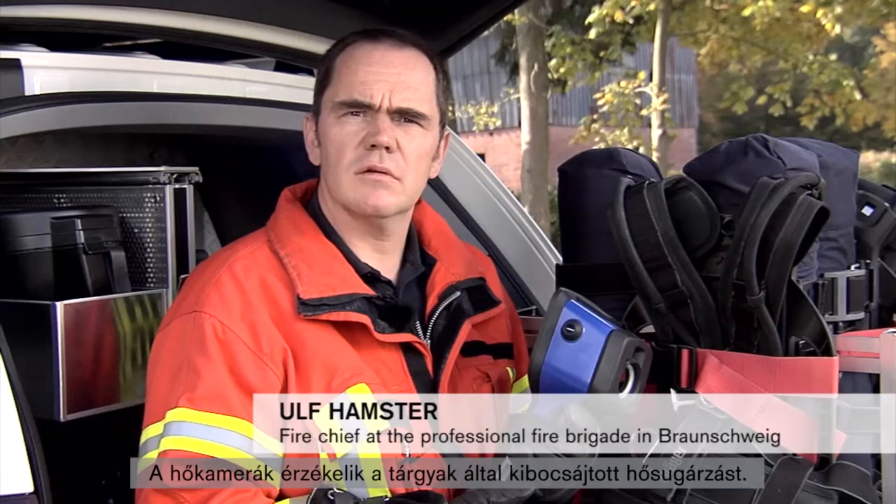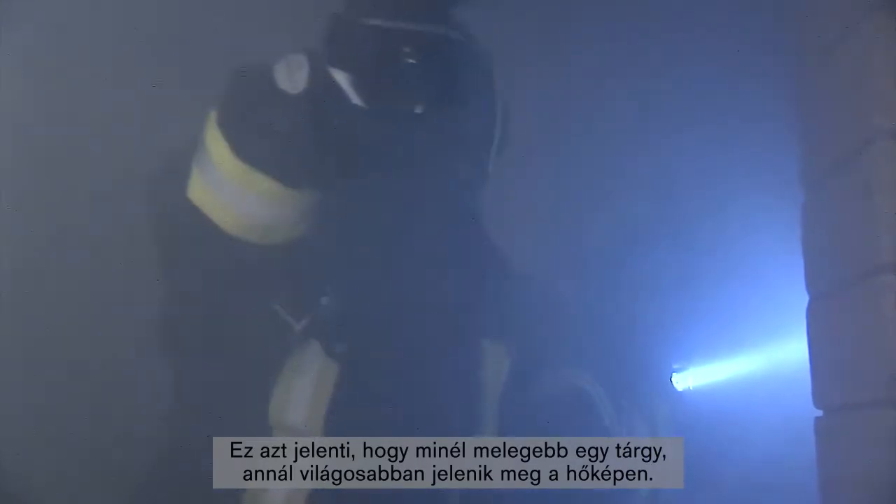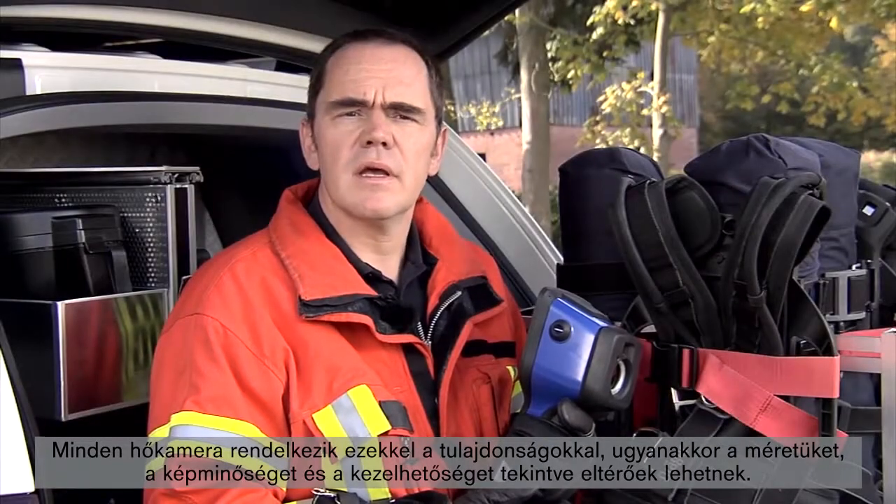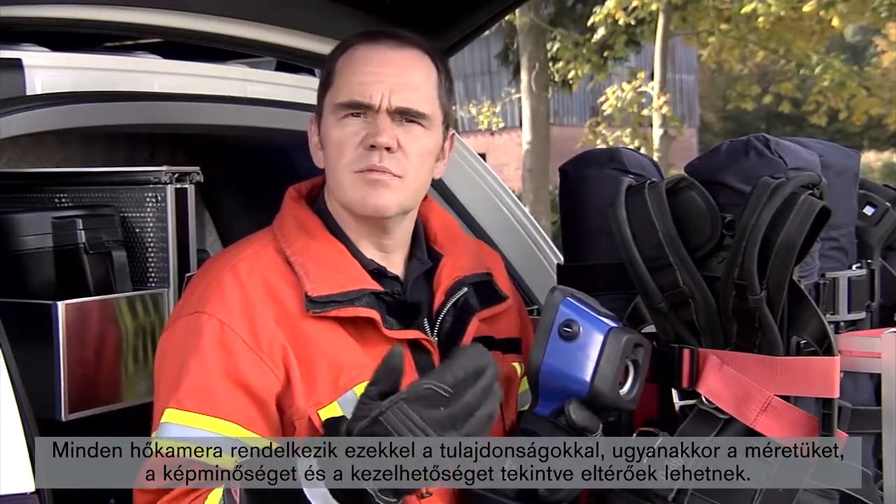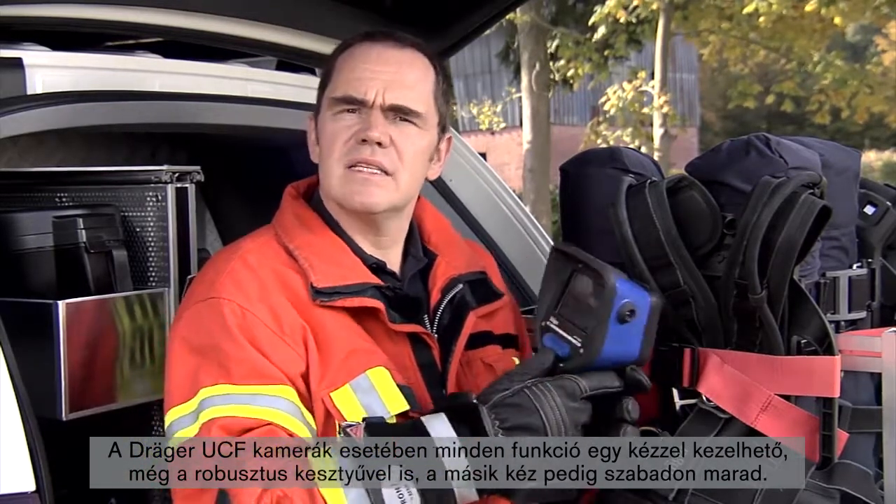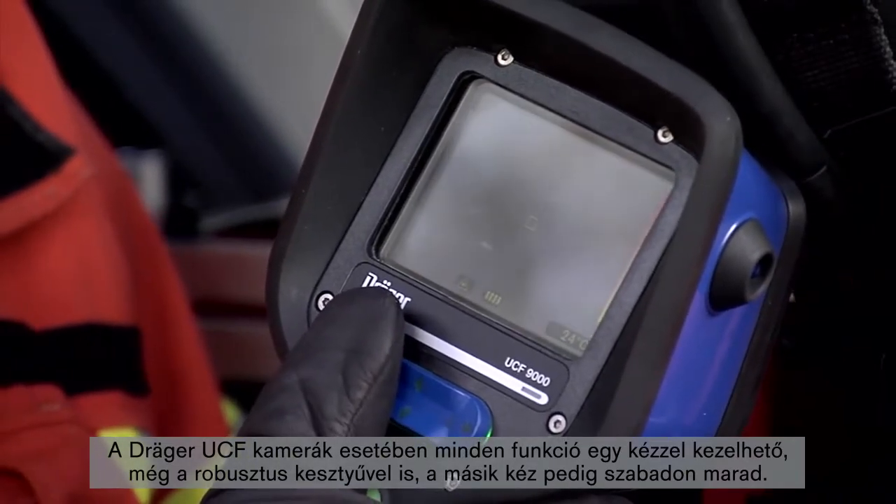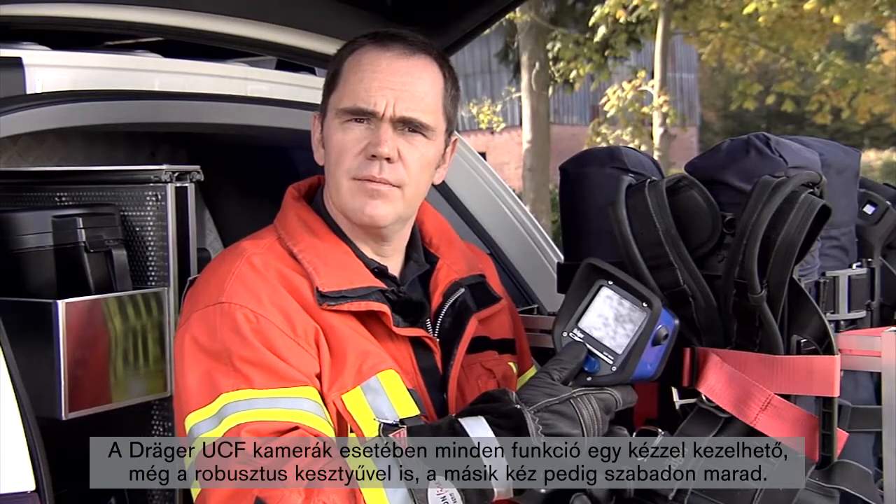Thermal imaging cameras detect the heat radiation an object emits. Its intensity is shown on a display, usually as a grayscale image. This means that the warmer an object, the brighter the thermal image appears. The quality of the image is not affected by darkness or smoke. You can literally see through smoke. All thermal imaging cameras have these properties, but they differ in size, image quality, and operability. The Dräger UCF cameras can be operated easily and reliably with just one hand, even if that hand is gloved. The other hand remains free.